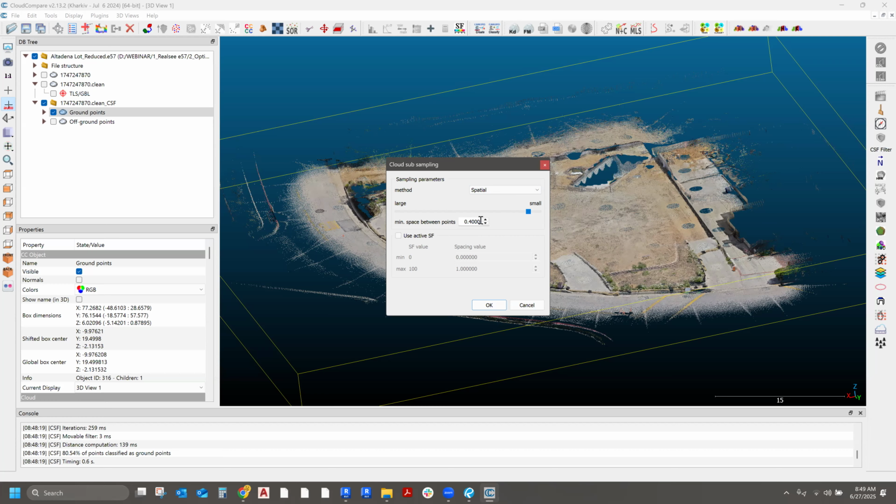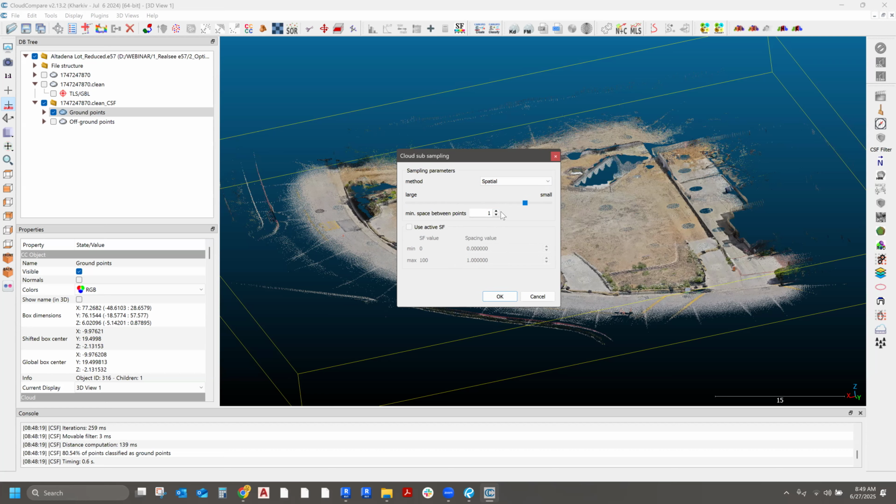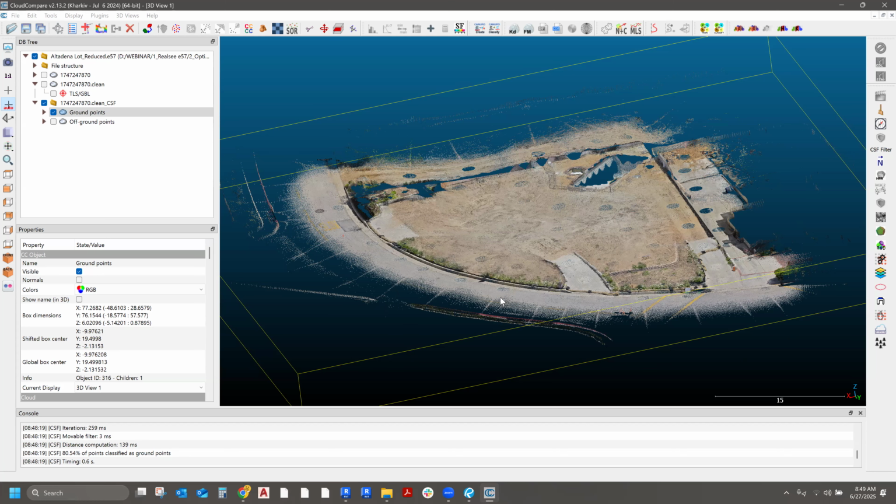And this number here is in meters. So if I click on 1 for my minimum space between points, I'm asking Cloud Compare to give me a grid of this exact same surface at 1 meter intervals. So when I hit OK, it's going to create another subsampled point cloud.